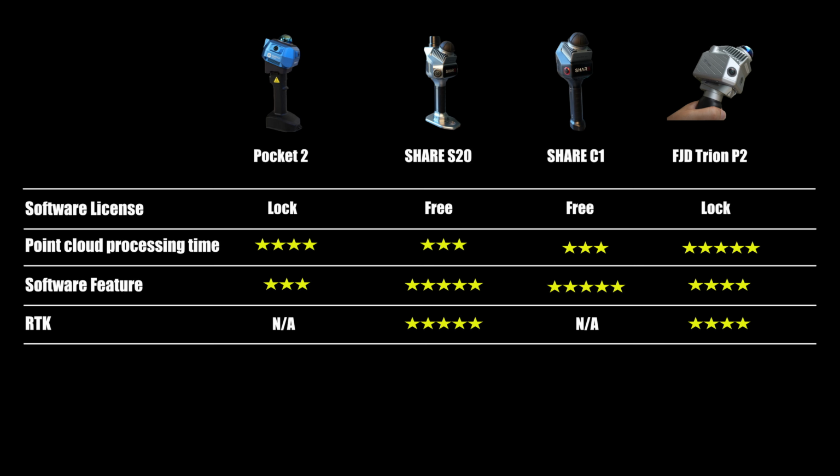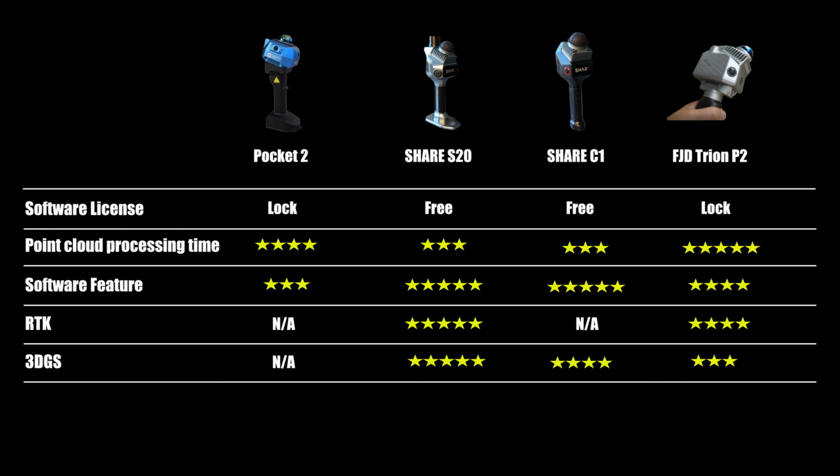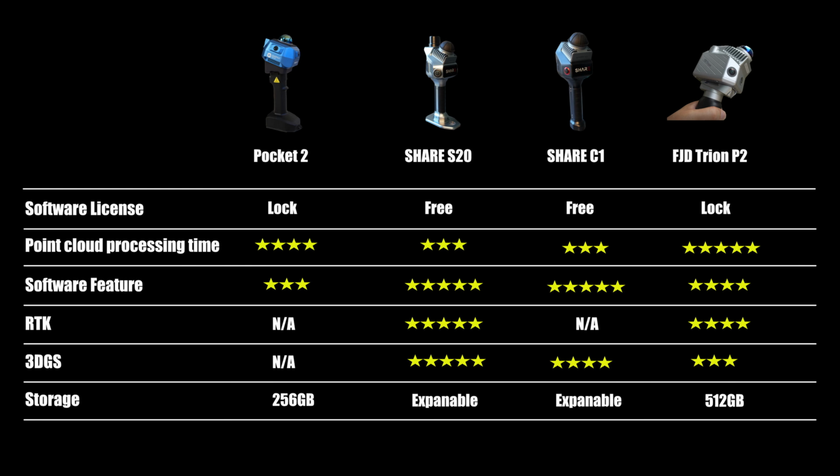The RTK support on the Pocket 2 is still unknown. It's not listed on their website and they have never confirmed to me whether it's supported or not. For the 3D function, I don't see it available in the software. The Pocket 2 comes with 256 GB of internal storage and is not expandable.